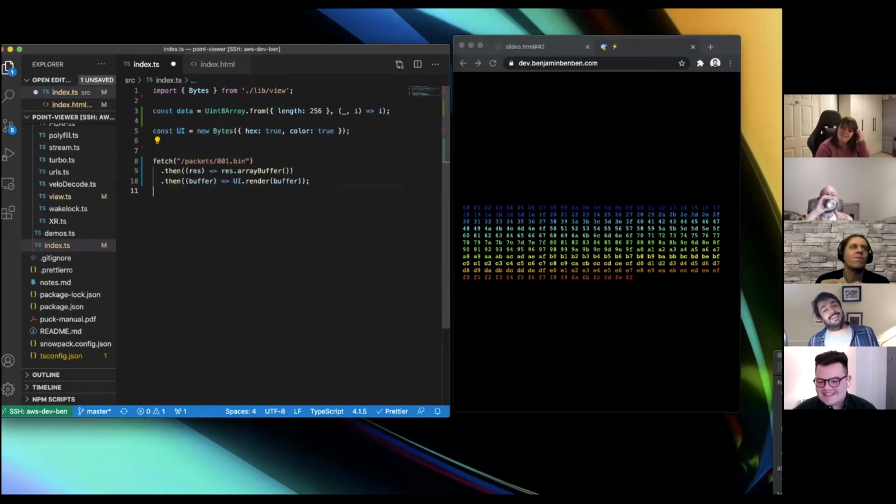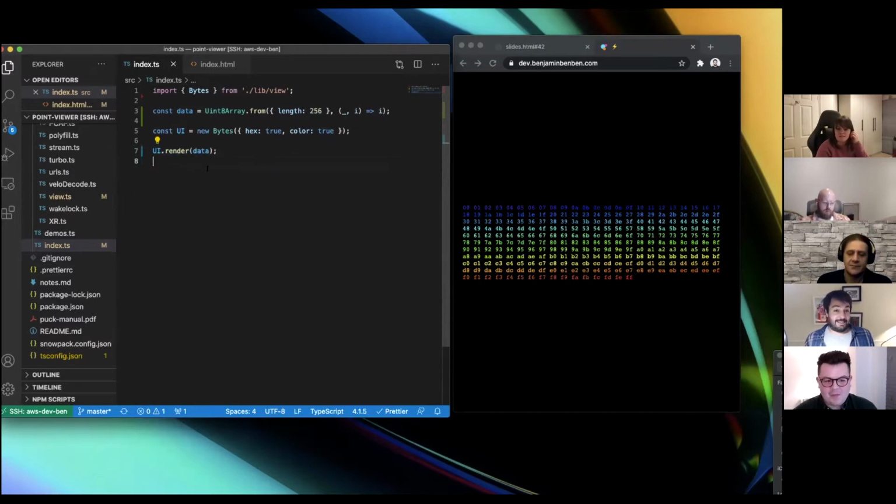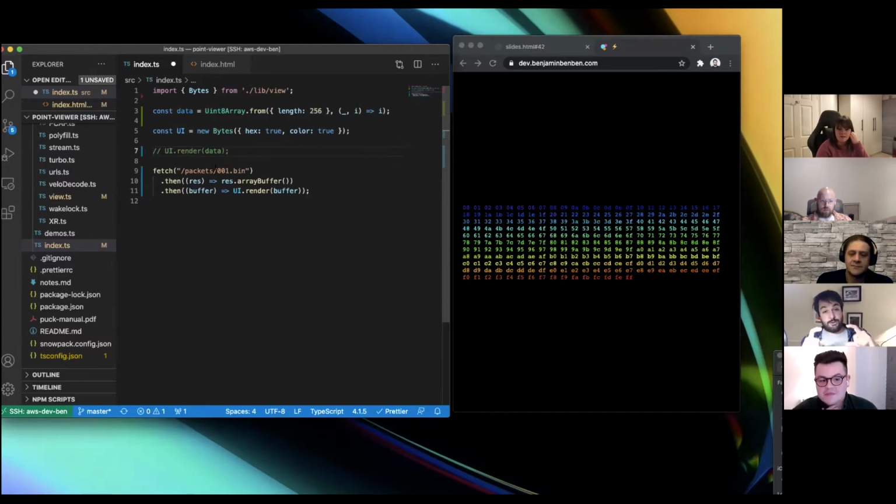Cool. Right. So what we generated was that data here, and we passed it to this viewer. But we can just fetch a file. So this is fetching one of those packets, 1024 bytes, and we're pulling out the array buffer data from it and passing that into this viewer.